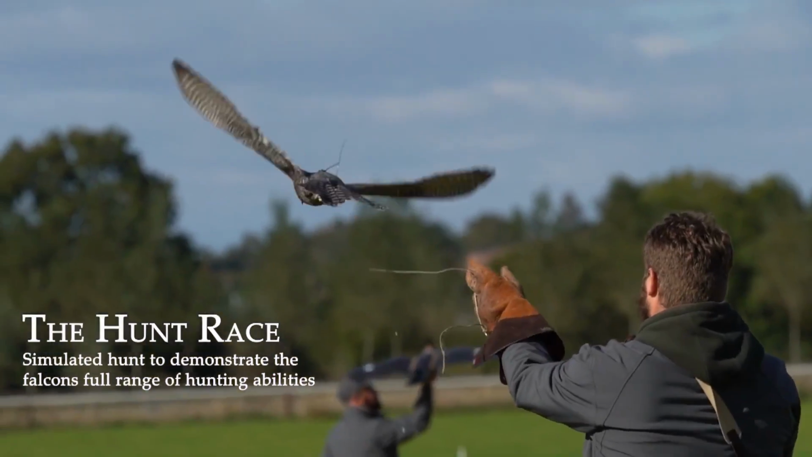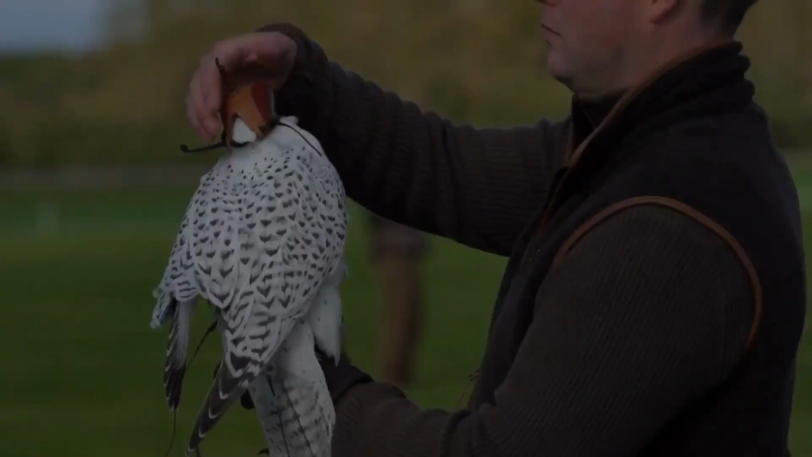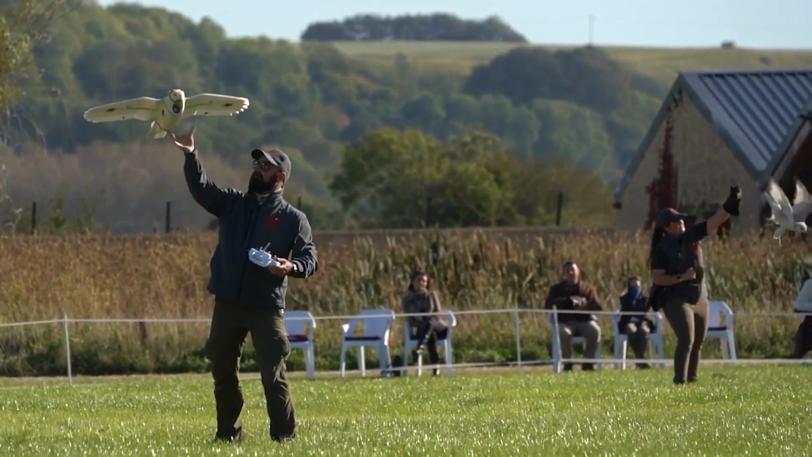Today we're going to be jessing up these falcons. They're going to be getting their equipment put on, and then over the next week or two we're going to start the initial training, and before we know it they're going to be up and chasing, and we're going to see what they're made of. The best of the best will be competing at this year's Vowley British Falconry Races, where there are cash prizes for the best birds on the day and in all classes of racing.